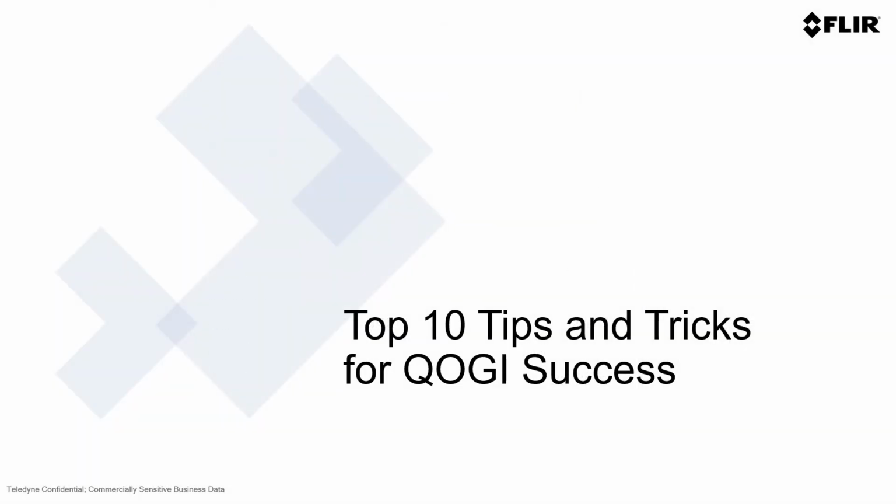So here are the top 10 tips and tricks for QOGI success with the FLIR QL320 or FLIR QOGI camera.